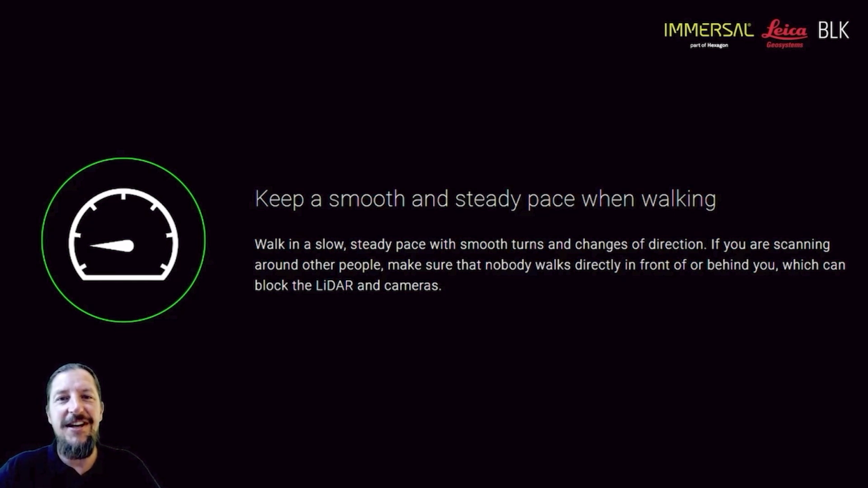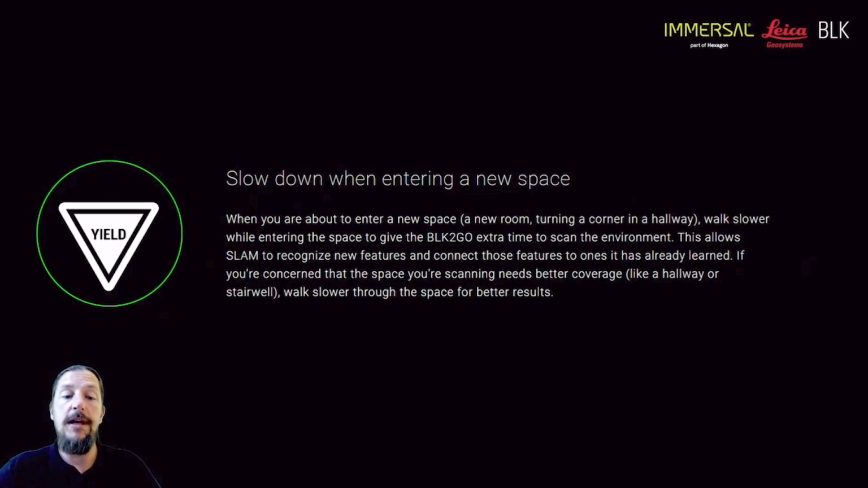It might sound strange, but walk slow but purposefully. You don't have to run with it. It's not made for running. And just think about how you move through that space.